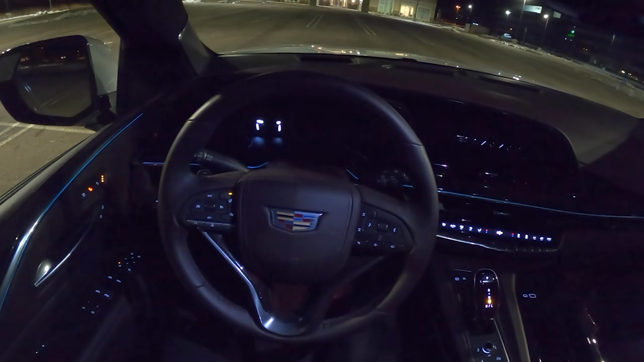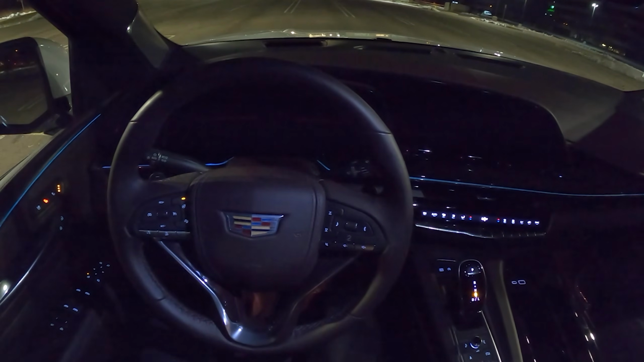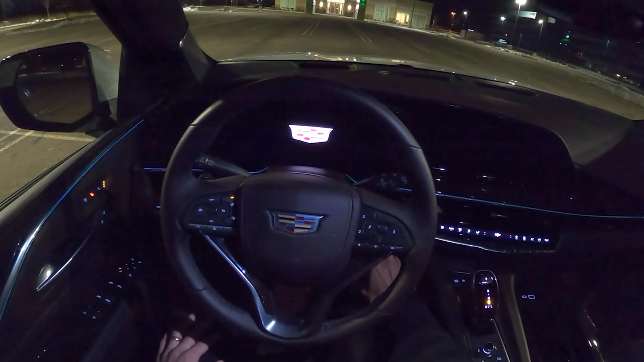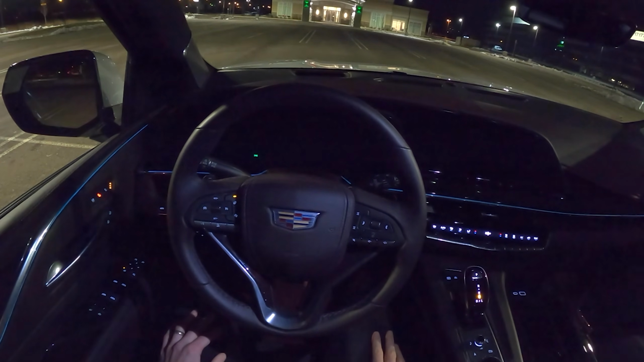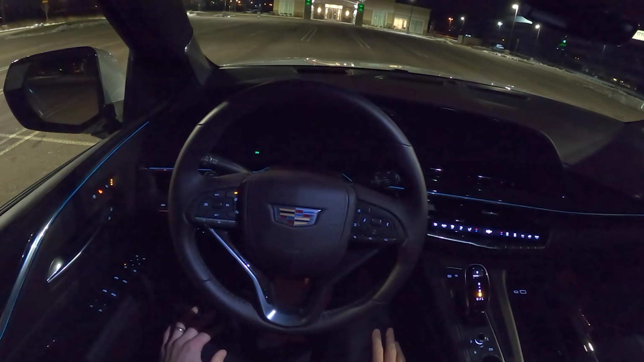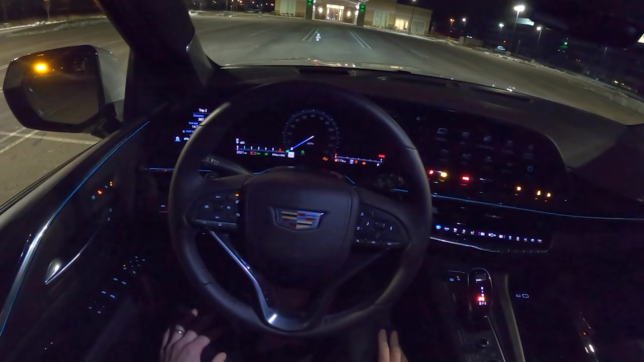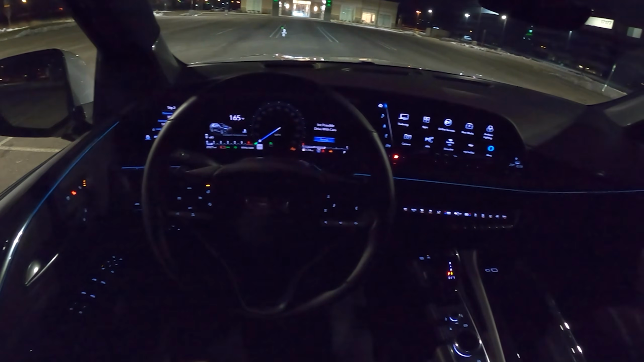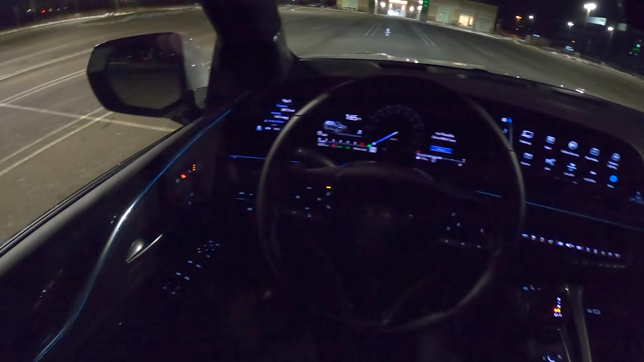Look at how this gauge cluster greets you. Yeah, that's pretty cool. Come on, there we go. Yes, so we've got some cool features we want to try out tonight.